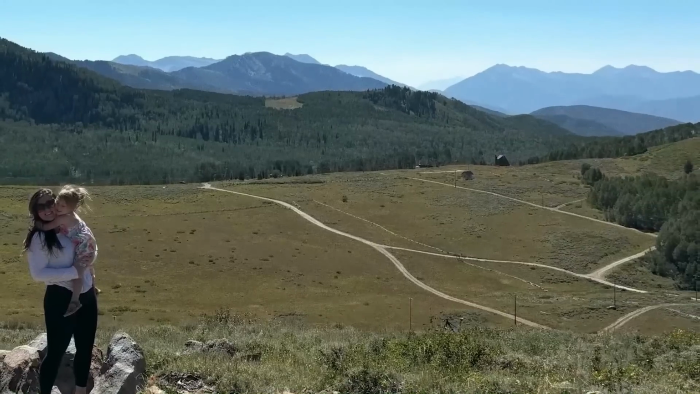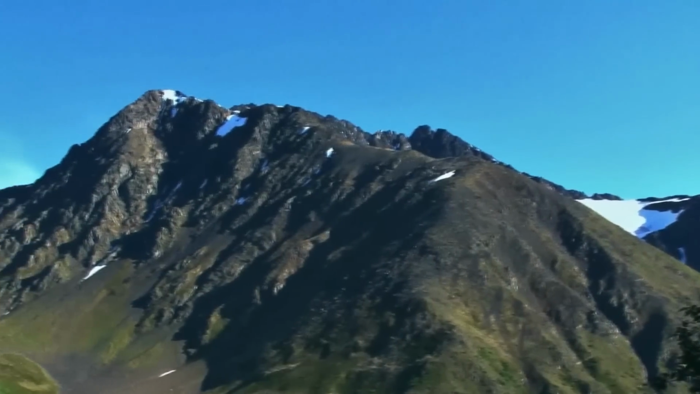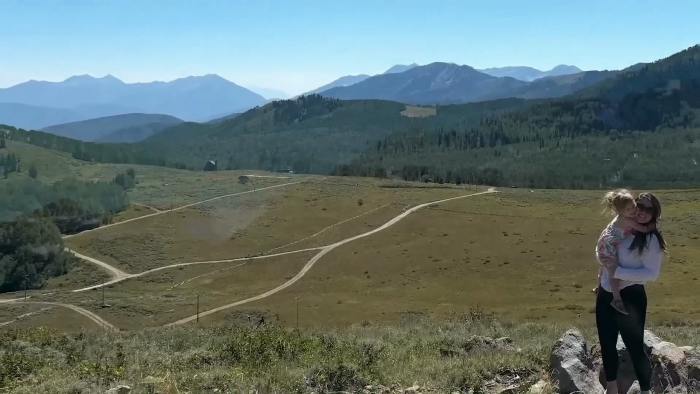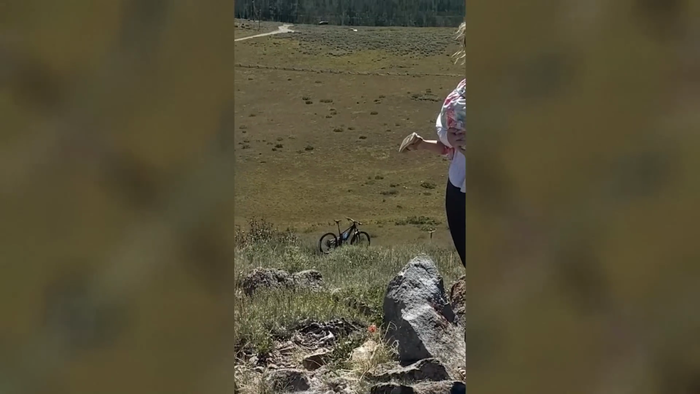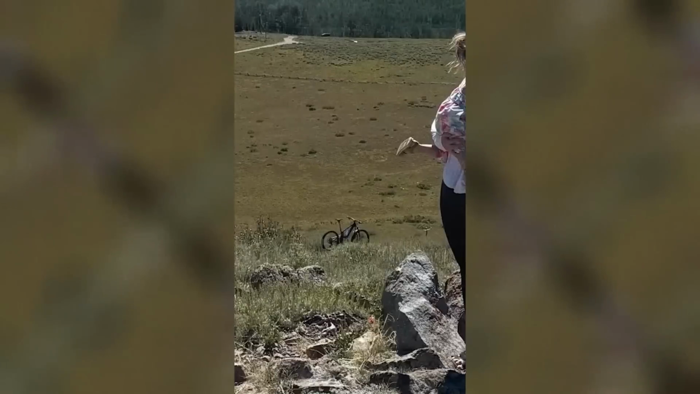Okay, I need answers about this video. Check this out. Natalie Hinsey was snapping a few iPhone live photos of her sister-in-law and niece at a scenic overlook in Utah when something unusual caught her attention. Upon reviewing the live photos, she noticed a bike zooming past in the background at an incredibly fast pace.